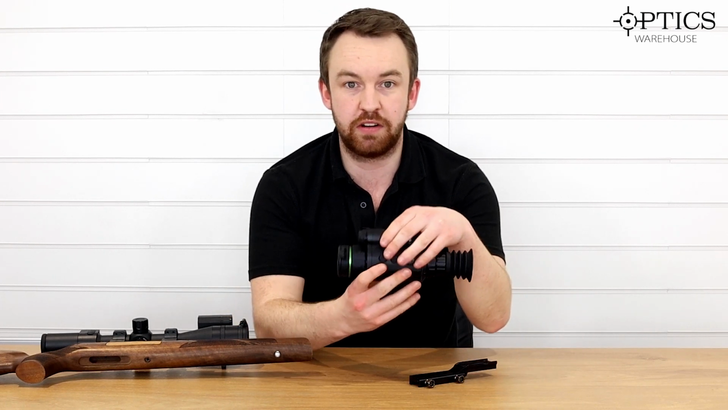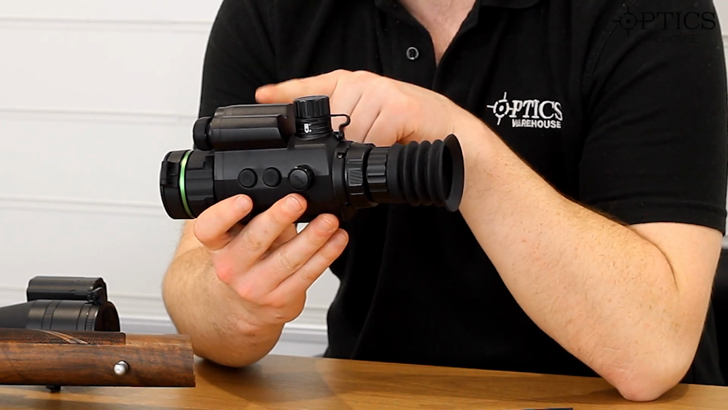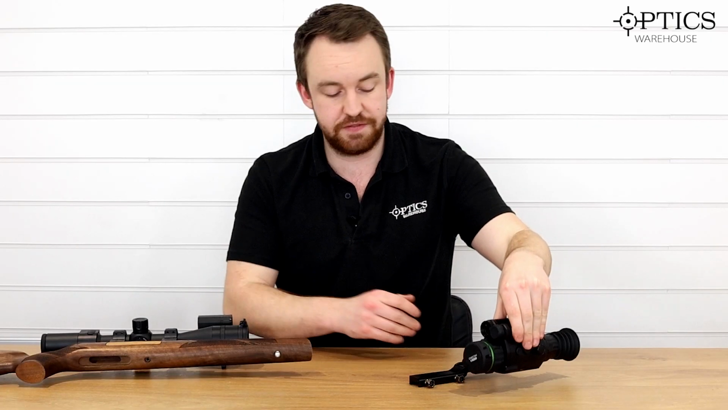Now what we have done in the field previously is compare the HIKMICRO Alpex to the PARD DS35, both of them as centerfire scopes. However, what we're going to do today is compare the brand new Cheetah from HIKMICRO, which is the more compact LRF night vision weapon scope, against the DS35.